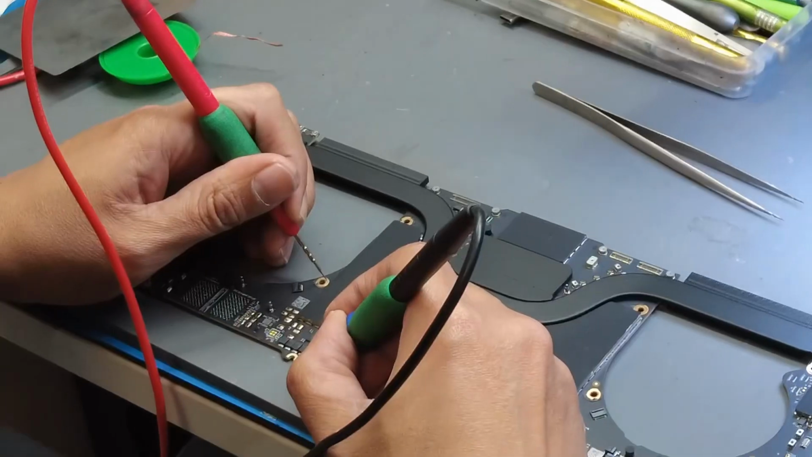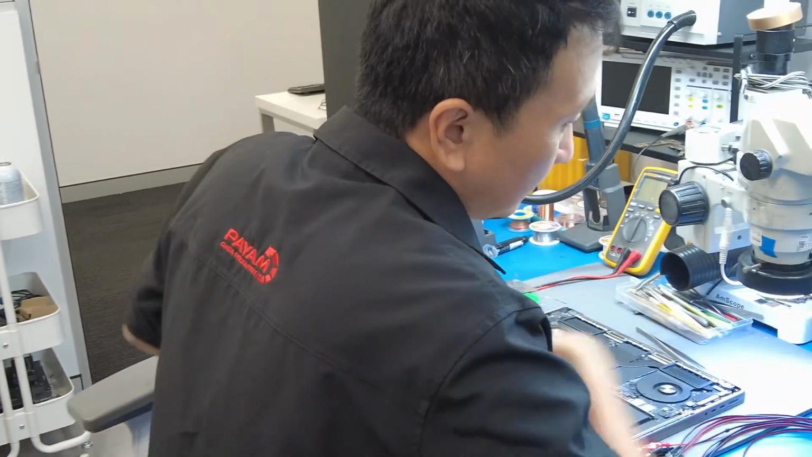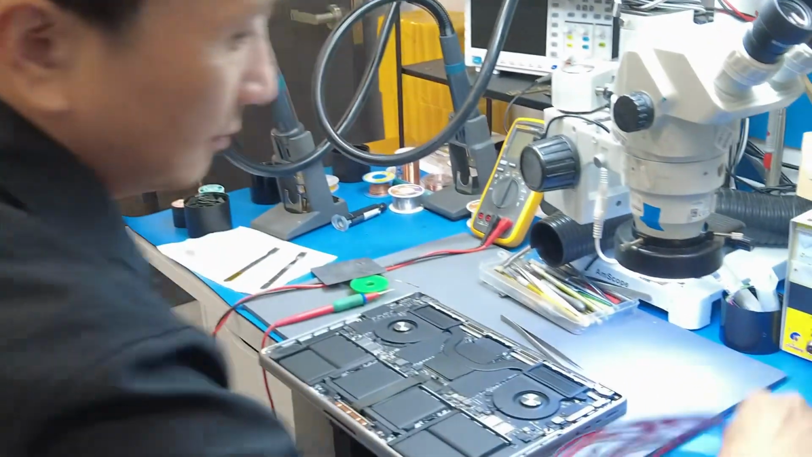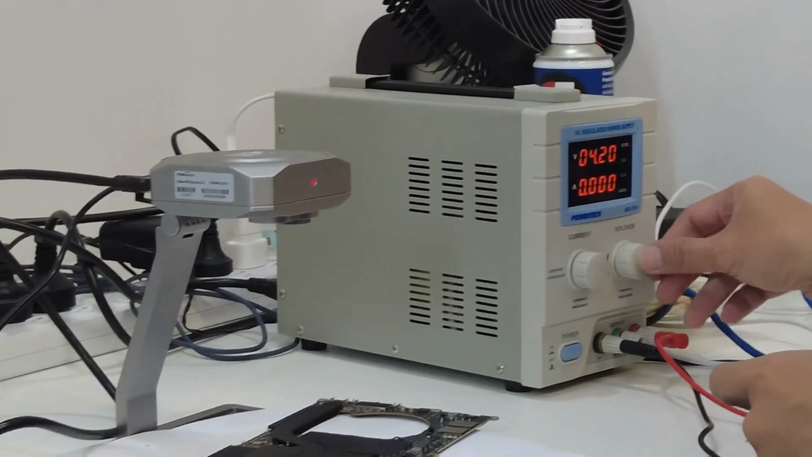Within moments, he discovered a short circuit on the main power rail. But as he explained, finding a short on a motherboard is like finding a needle in a haystack. This is where you could really see his expertise. He brought out what he called his secret weapon, an infrared thermal camera. What I saw next was fascinating.